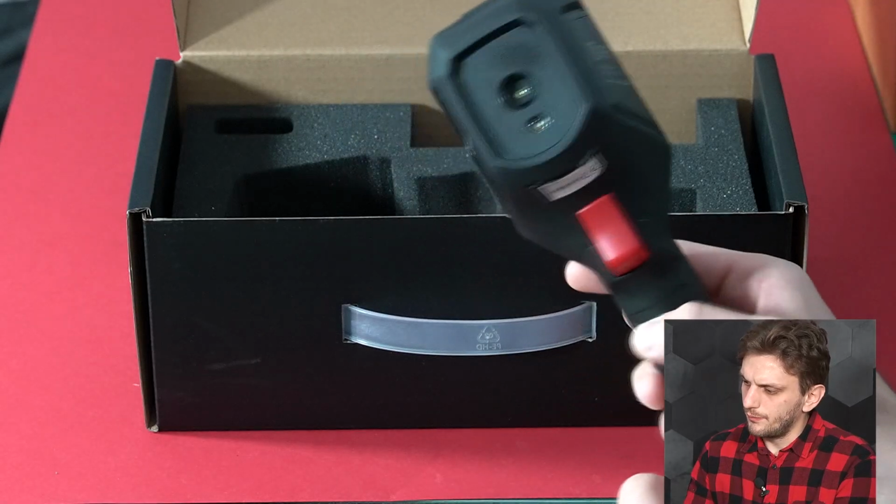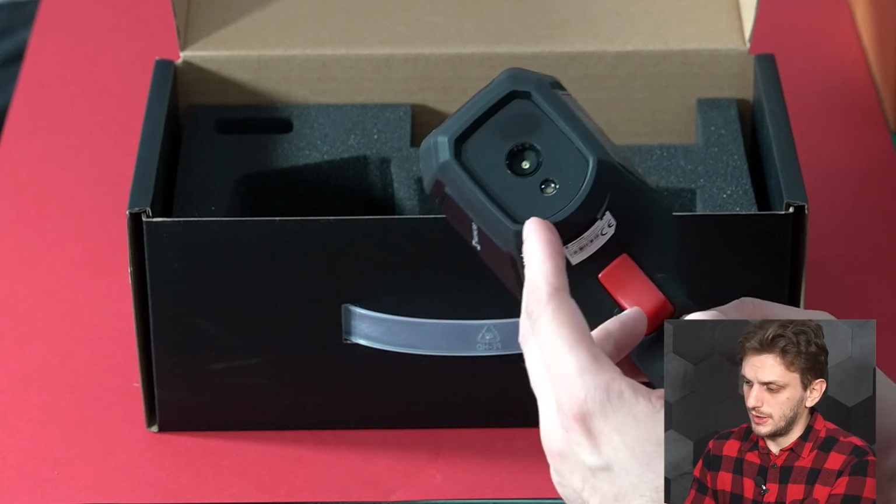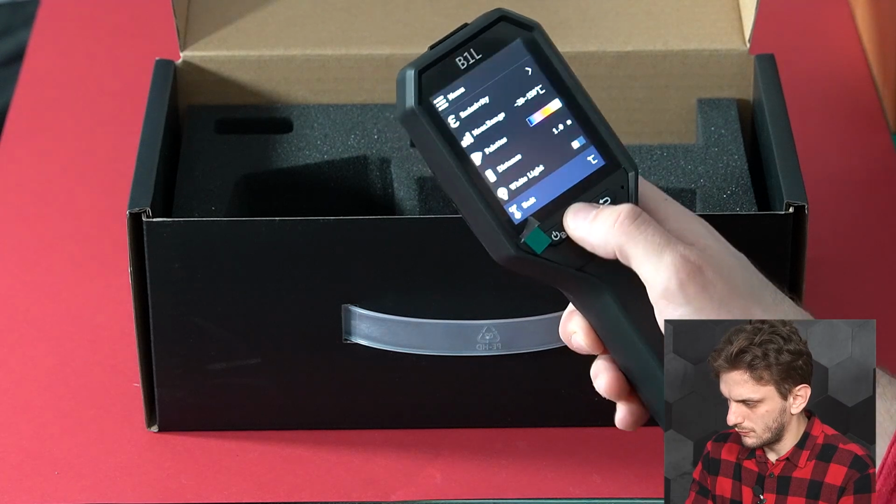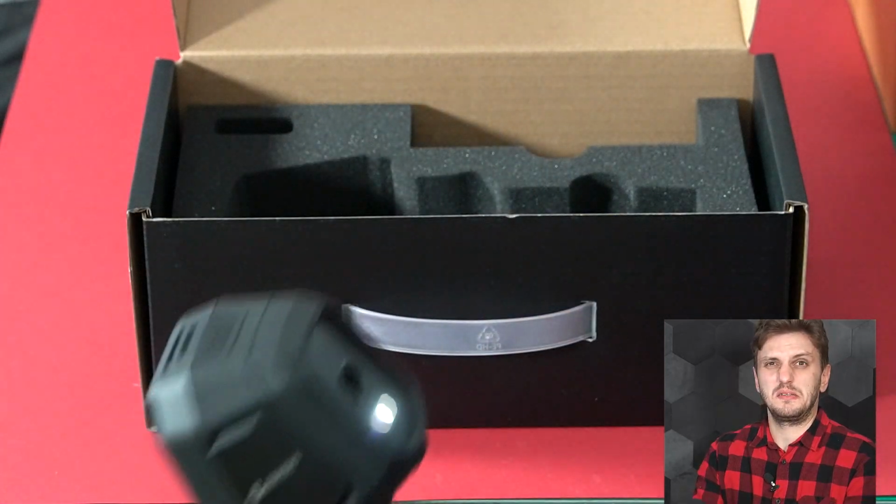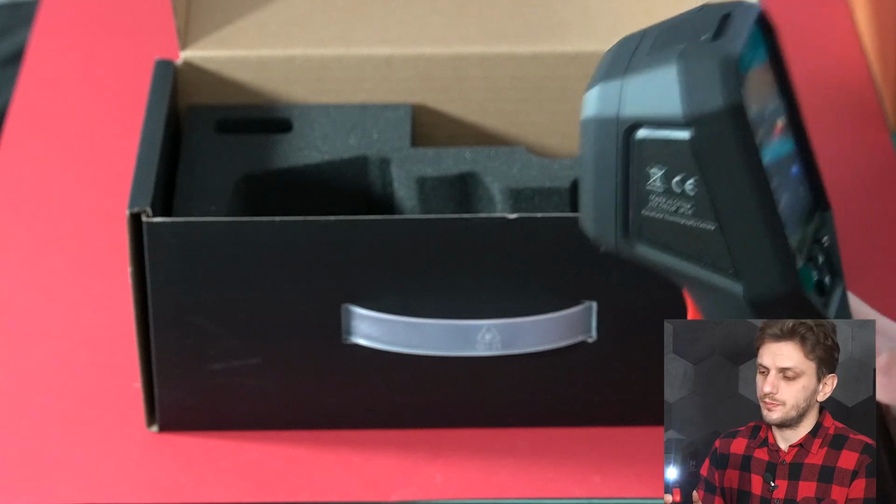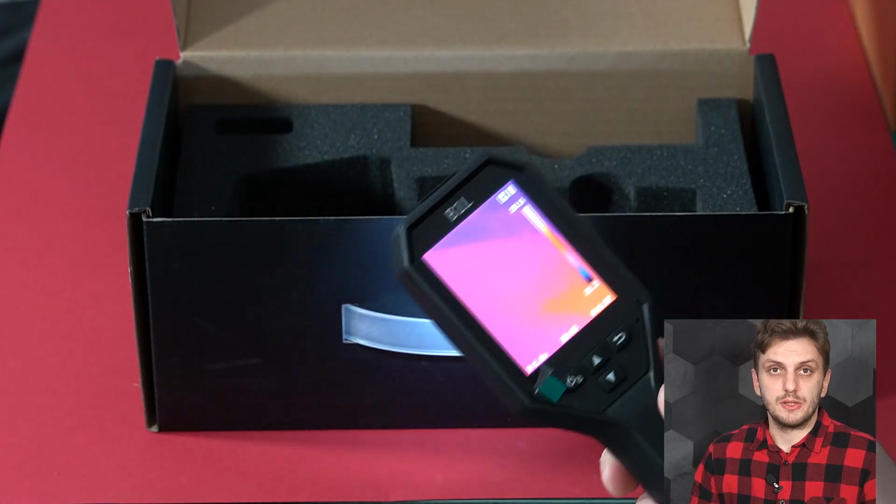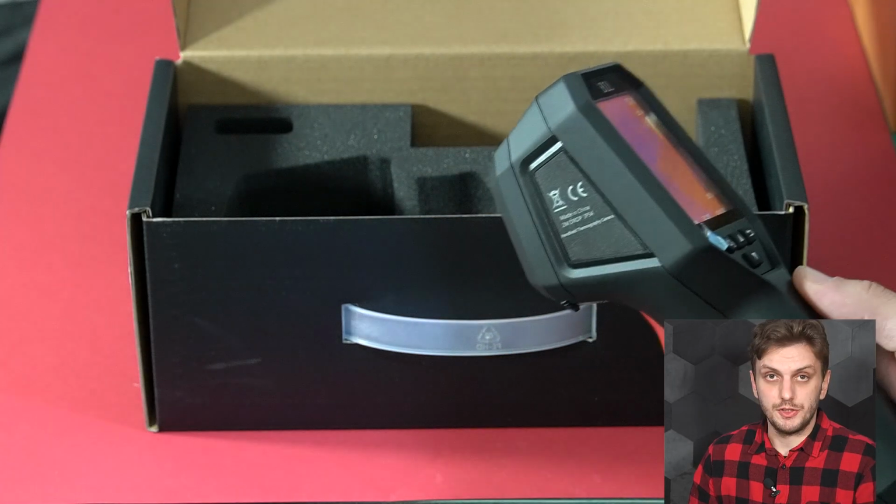Now, other than this, here on the front, you can also see it has this small LED. So this is an LED work light. We can quickly turn it on, so it can blind you. It's good for that, but it's especially good if you want to use the camera in an environment where you don't have a lot of light. So maybe you want to look in the basement at your heat pipes or something. So this is quite a nice feature.